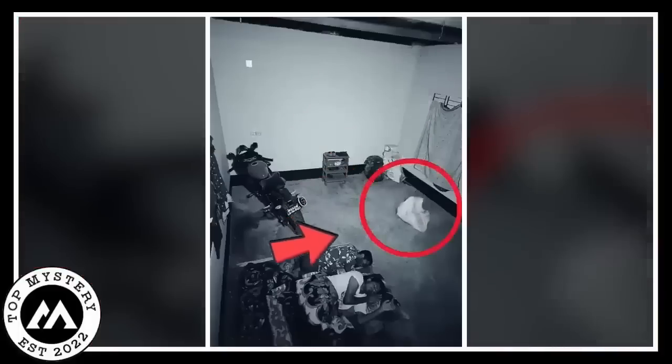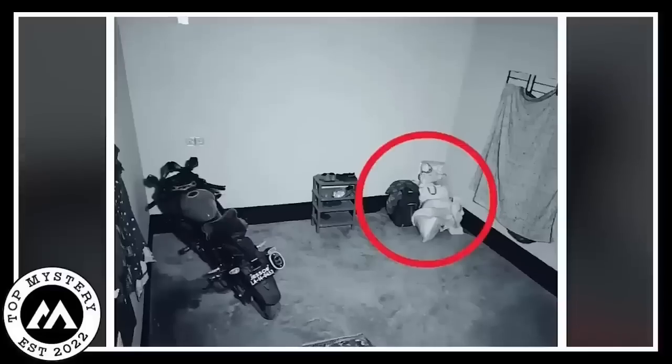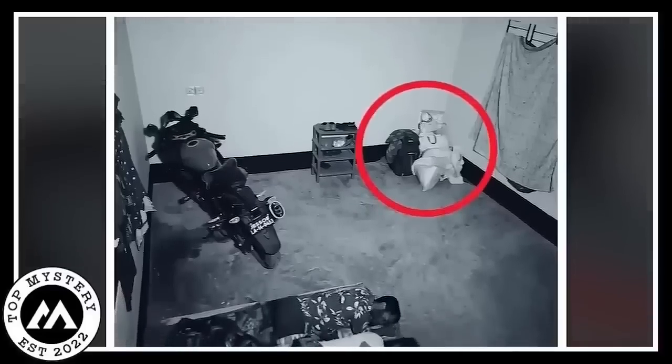Out of the blue, this sack decides to pull off some weird moves. It's like it's got a mind of its own, shifts around, attaches itself to the wall, and then just does a dramatic fall, waking up the sleeping duo. Now that's an alarm clock no one signed up for.